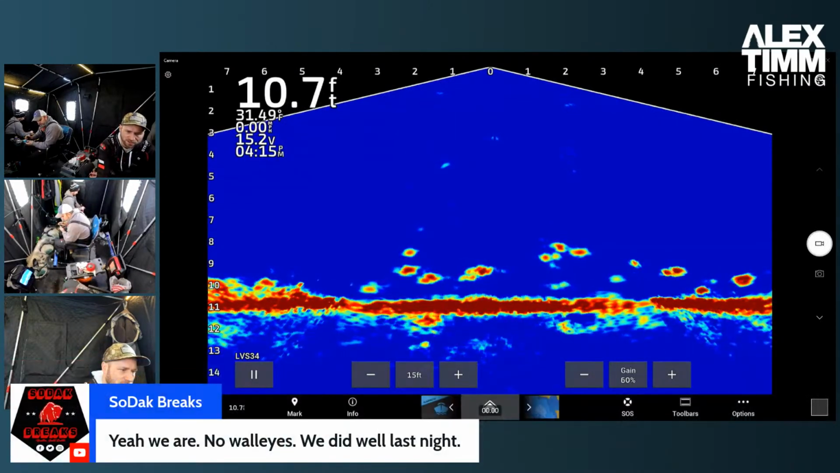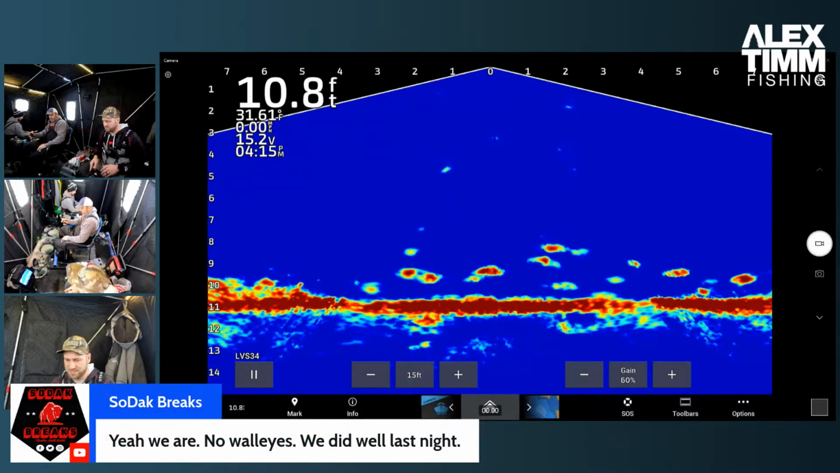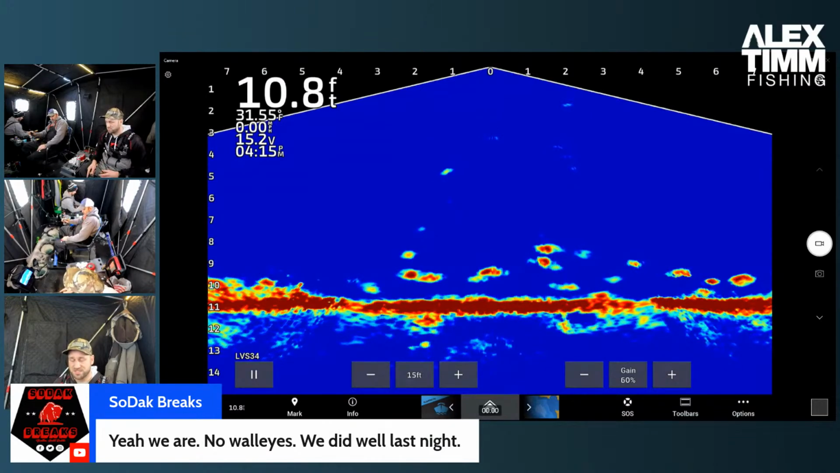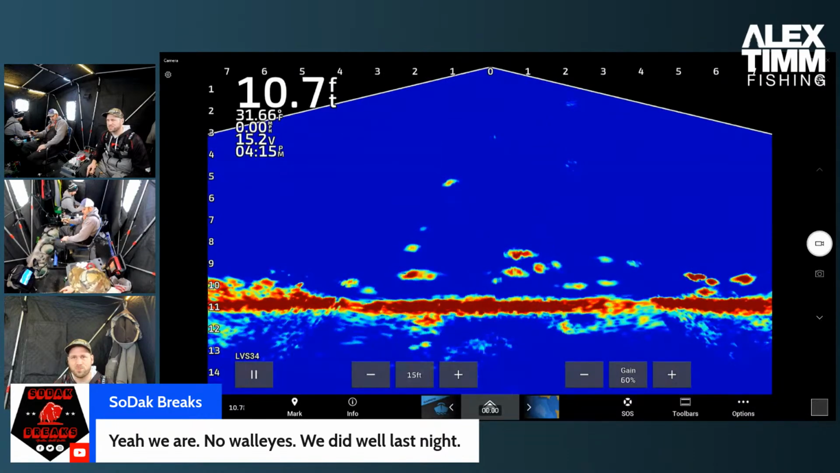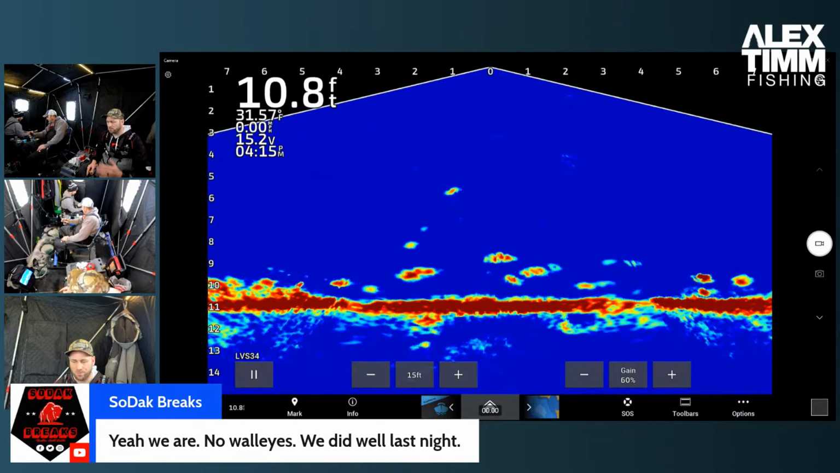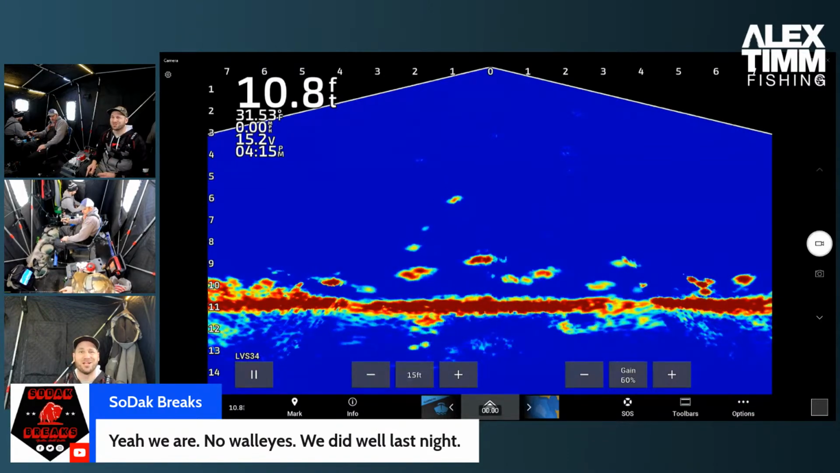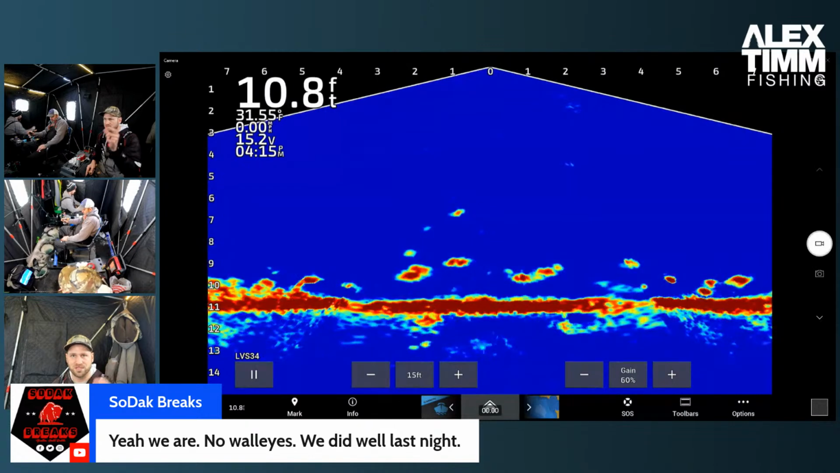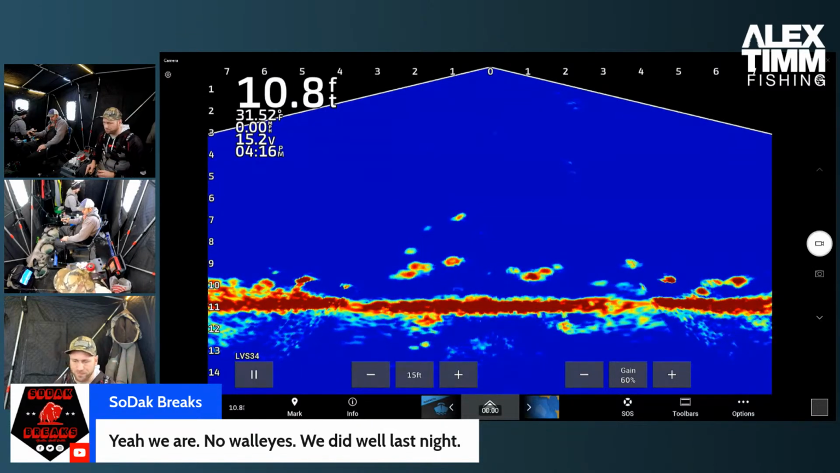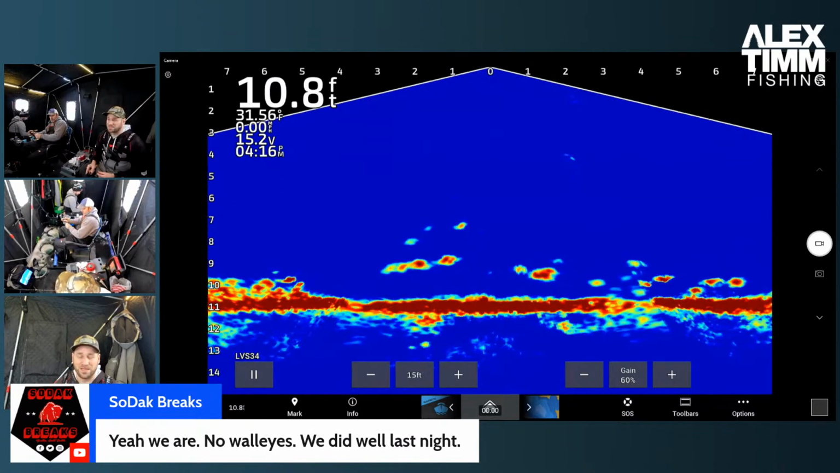Trying to get through the chats here at the same time fishing. You can see, so we've got a ton of fish on the screen. These marks, other than a couple, look pretty small. We're only in about 10 feet of water, 11 feet of water below the ice is what this is measuring right now. So the marks are going to look bigger than you typically would see. If you've got deeper water, the marks get smaller because of the depth of the water, smaller on the screen. But there are big ones in here.